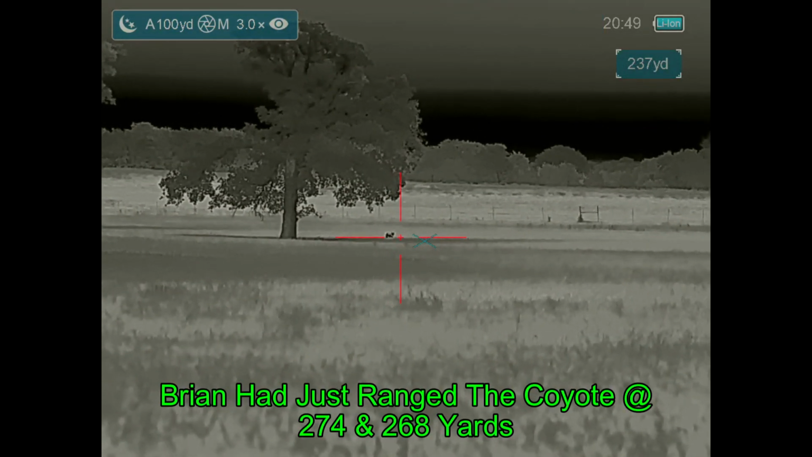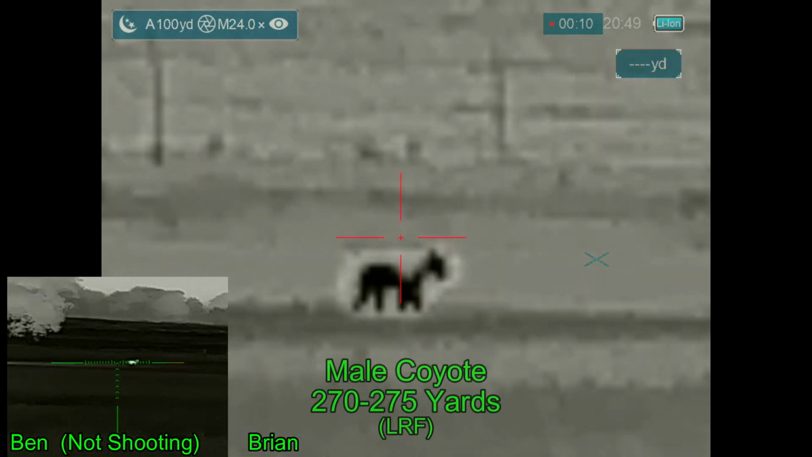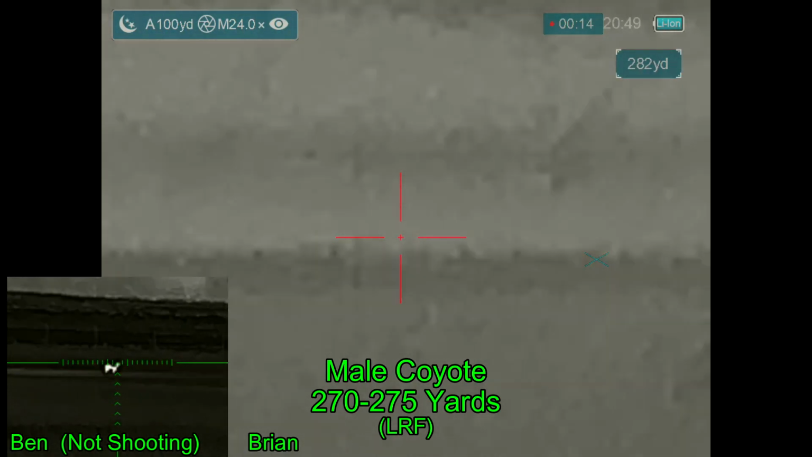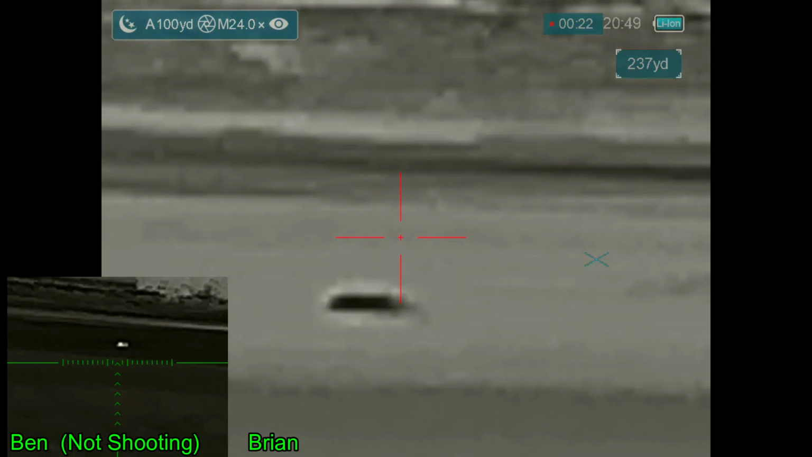But just a minute later, I ranged him at 274 and 268 yards. So I have an idea of how much holdover I need. Almost. Ben thinks I missed. I'm not so sure.